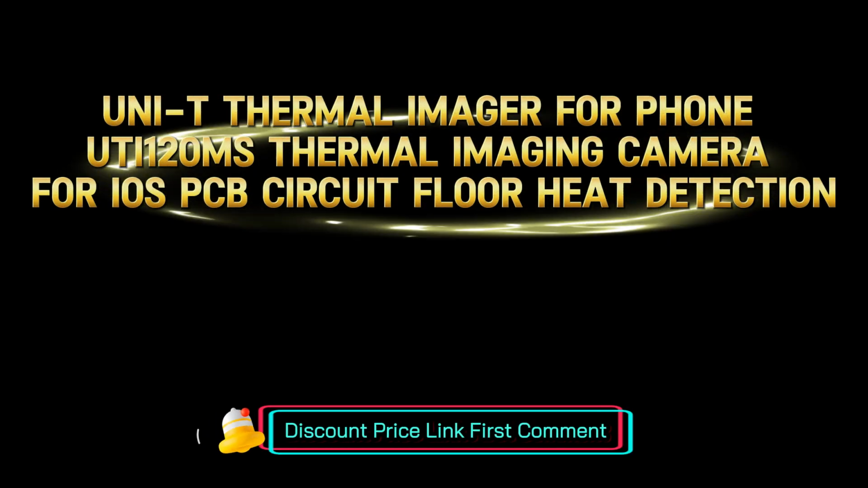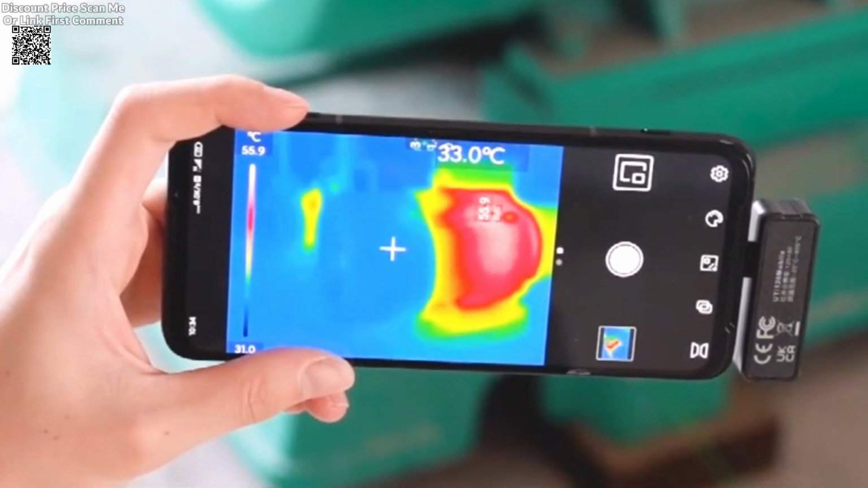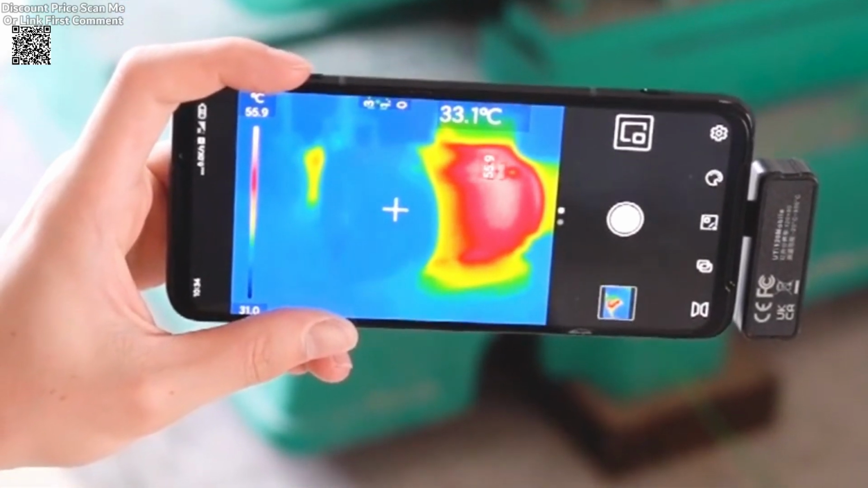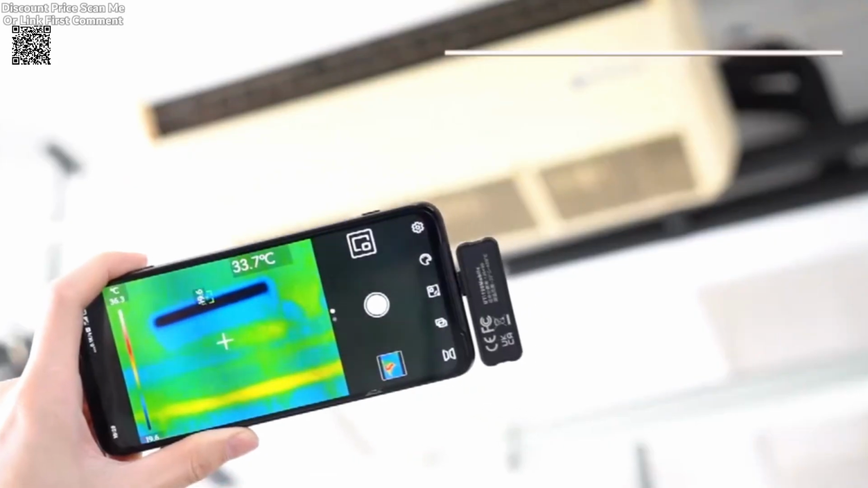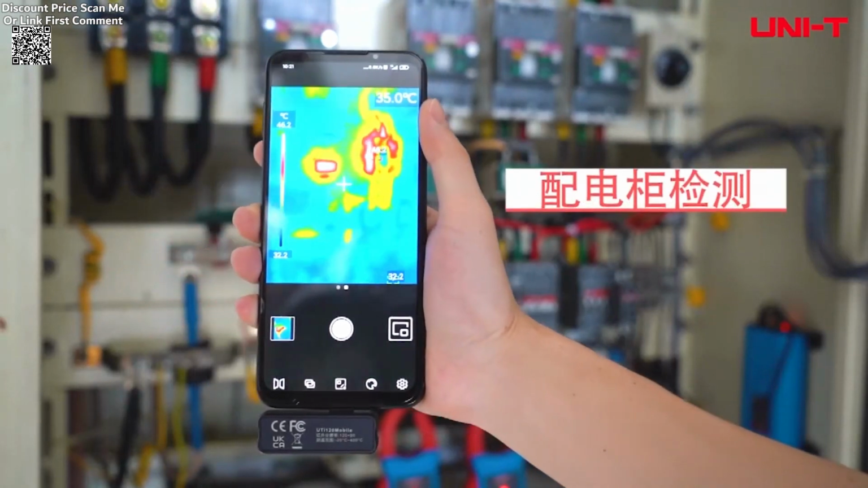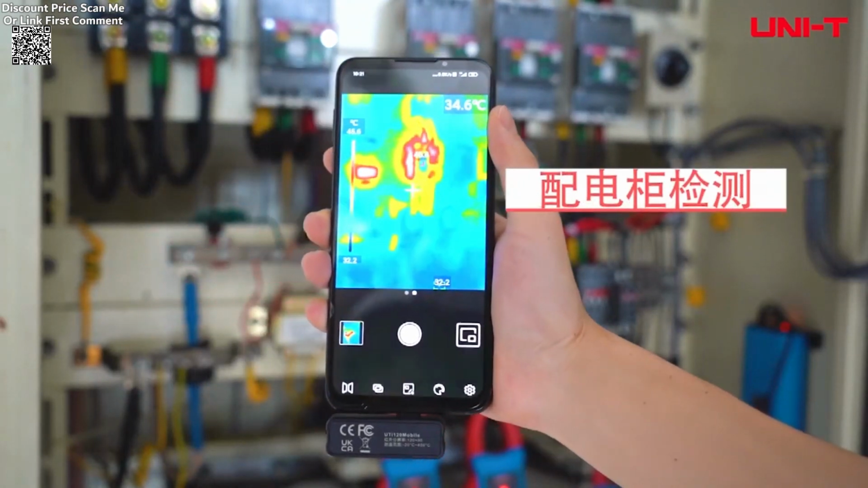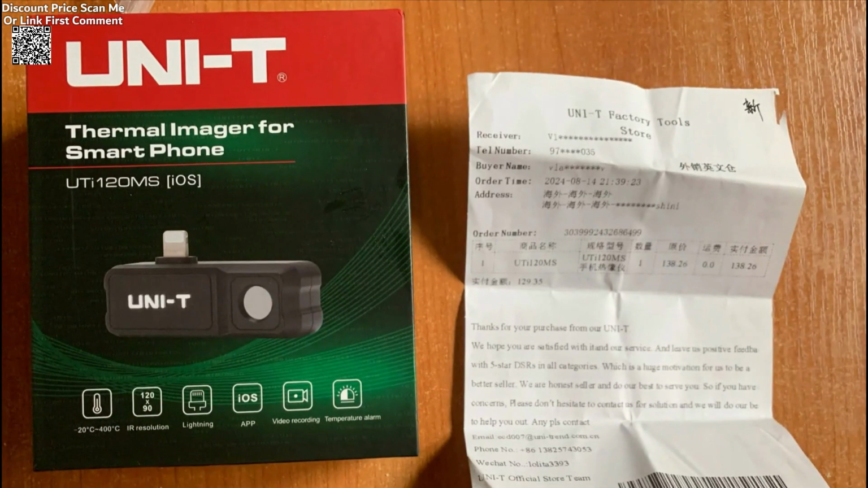The UNI-T Thermal Imager for phone, specifically the UTi120MS model, is a cutting-edge thermal imaging camera designed to integrate seamlessly with smartphones, particularly iOS devices. This compact and portable device offers a professional-grade thermal imaging solution, making it an invaluable tool for a wide range of applications, from HVAC troubleshooting to home inspections and heat source detection.